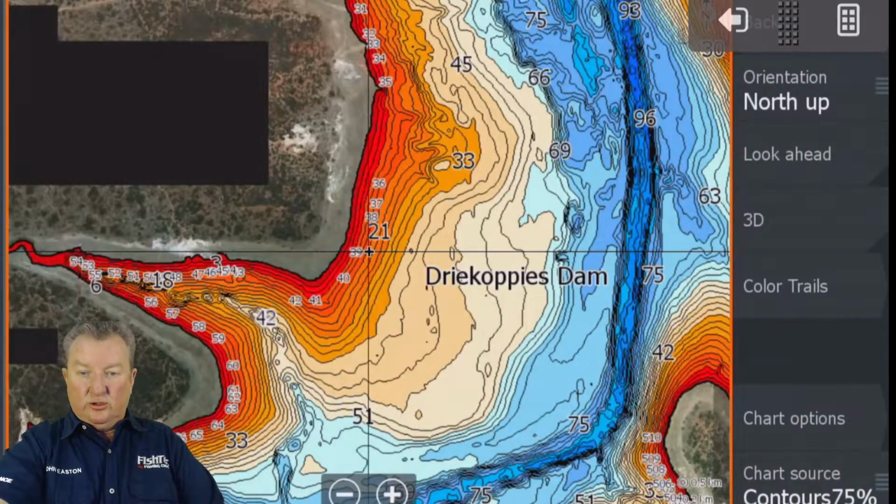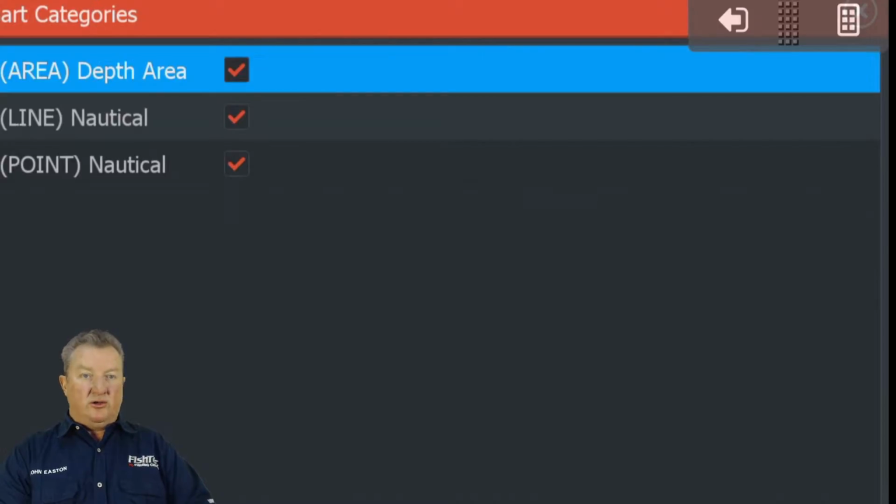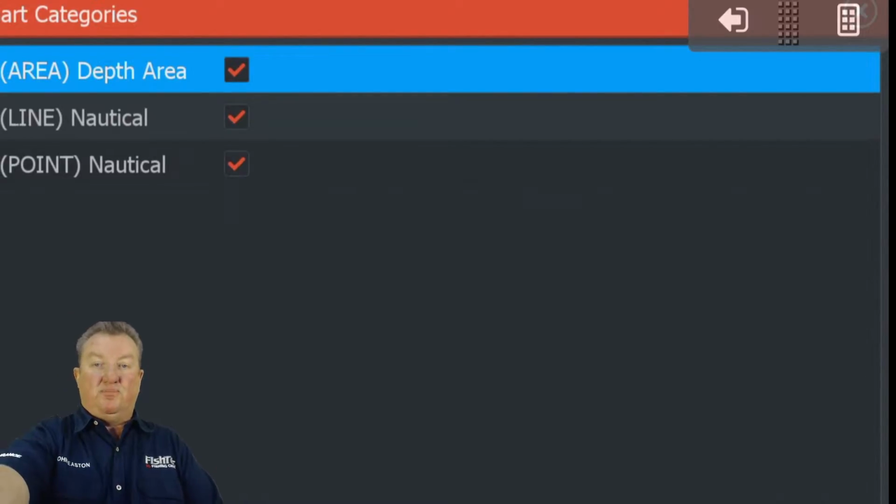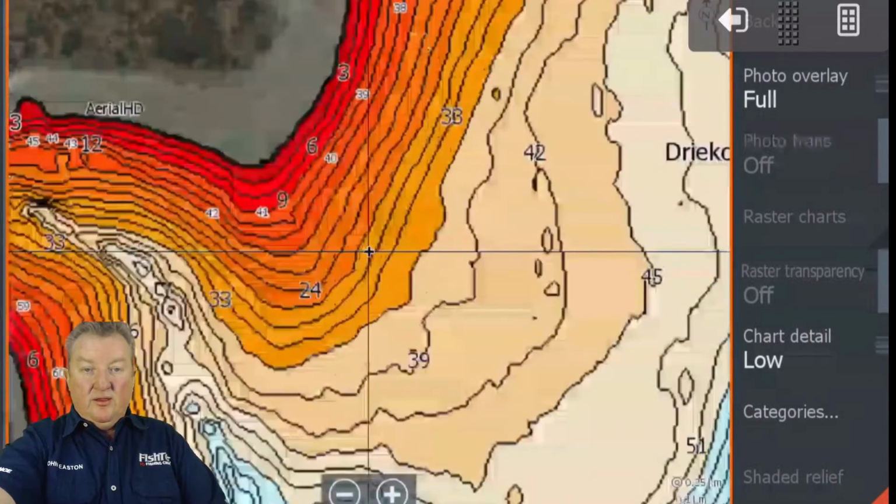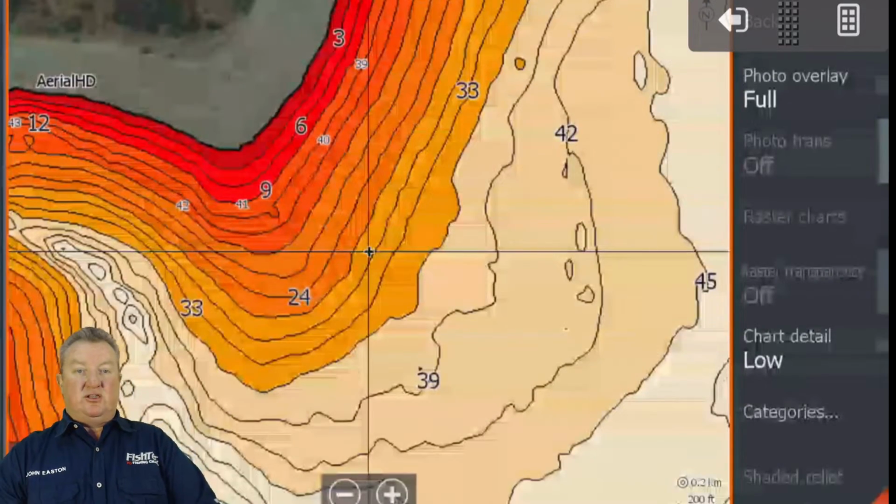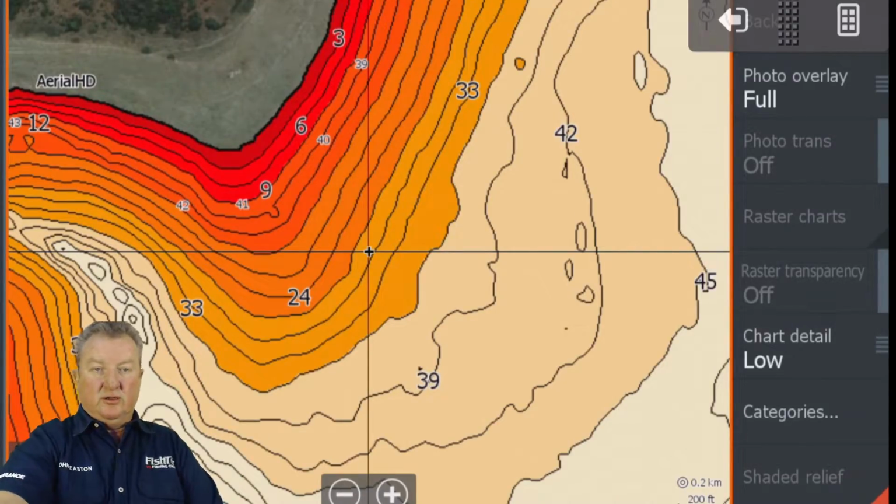Let's go back to your chart options. We're going to go to your categories. What categories have you got on here? We've got depth area, we've got nautical lines, and we've got point data. The depth areas are these colors that you see here. Okay, the black lines that you see are obviously your contour data.